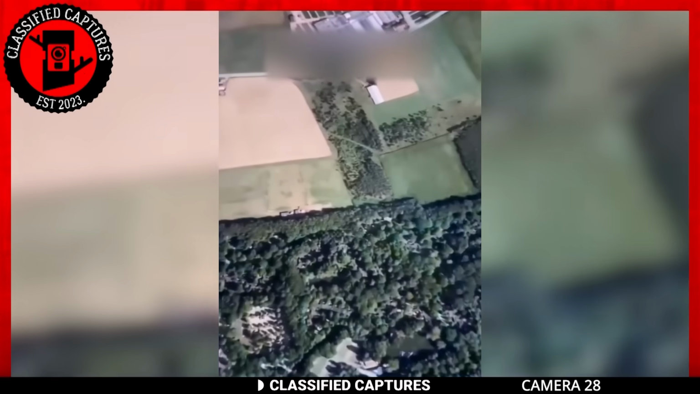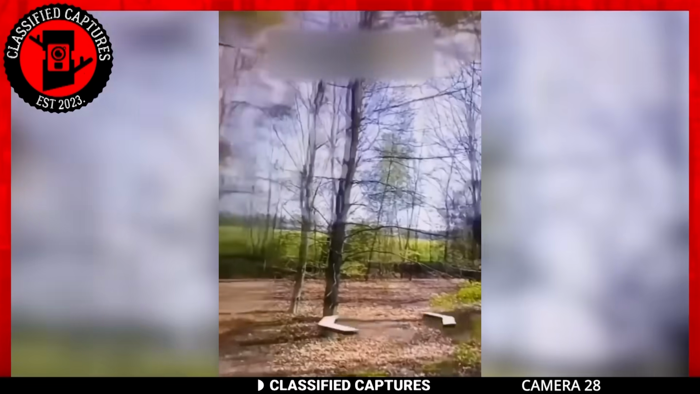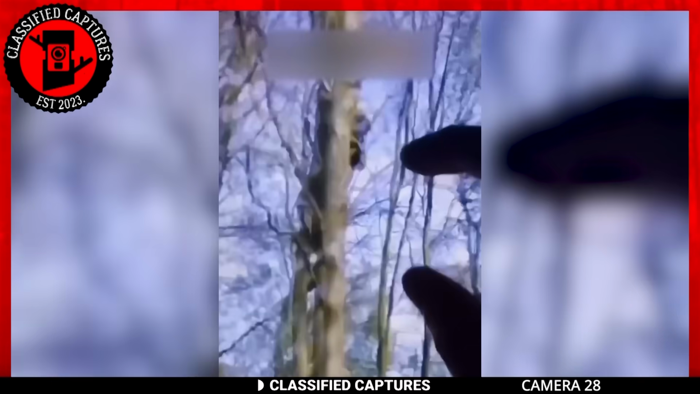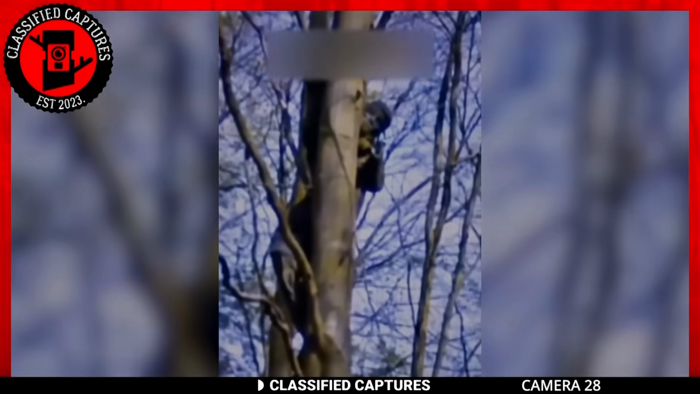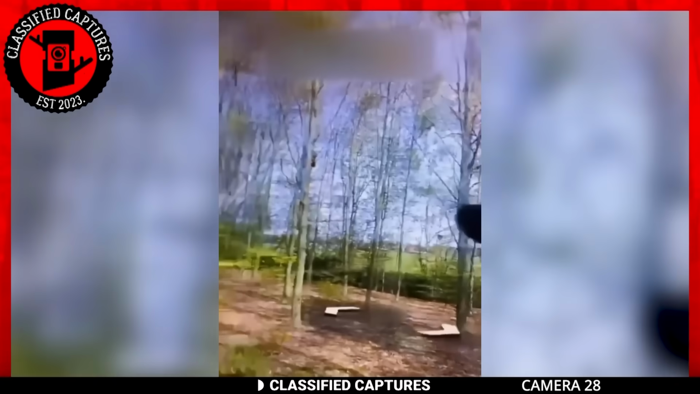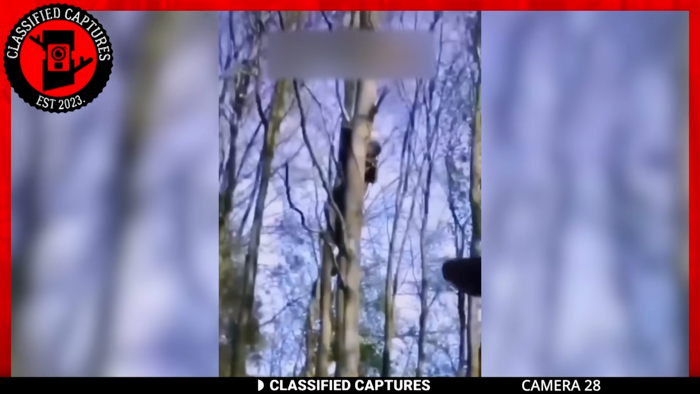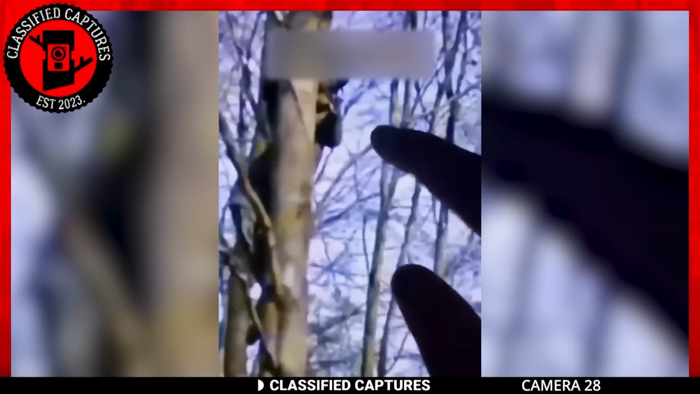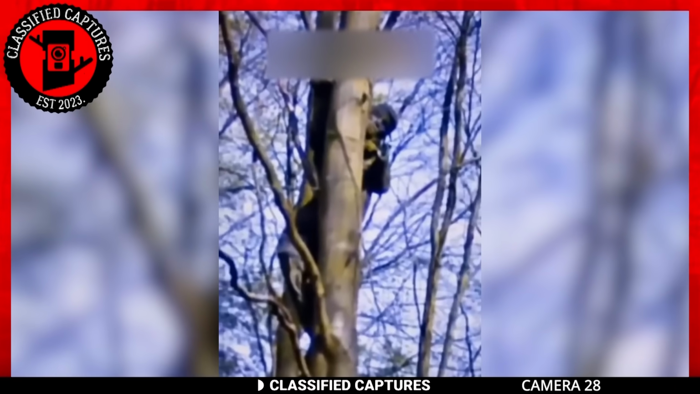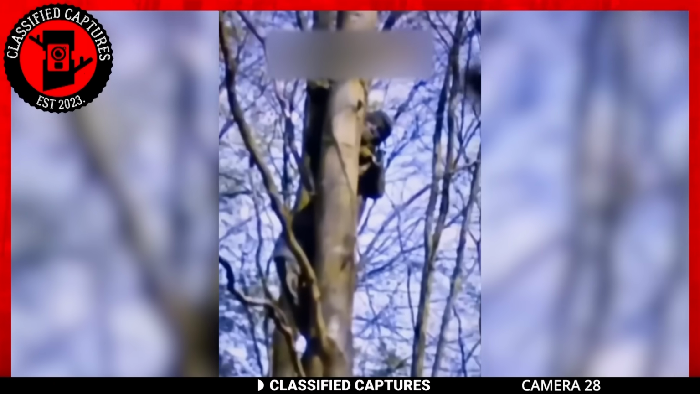This next clip has nothing to do with trail cams, but all the things to do with the paranormal. Take a look. At the start, the camera zooms in on a really cool bunch of trees that you'd expect from a typical woodland area. But in just a few seconds, things get super weird. Out of nowhere in this forest, a strange figure appears. It's like something from another world, all strange and mysterious, and it's high up on a tree.